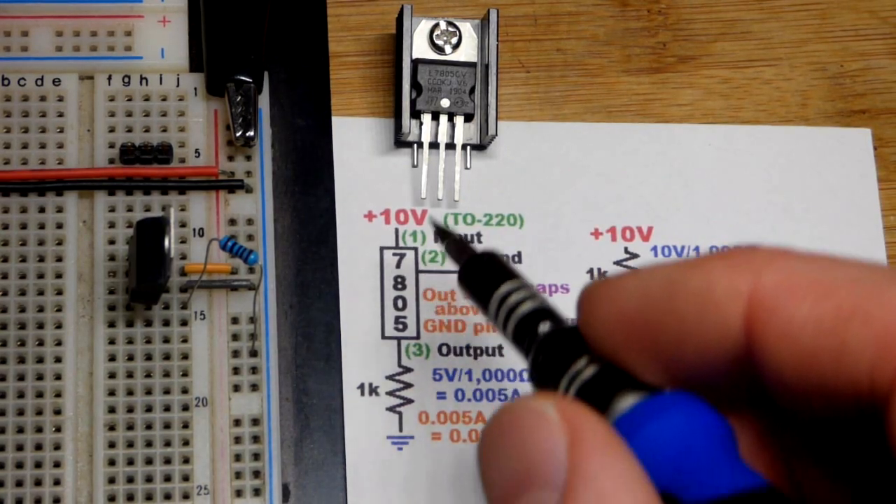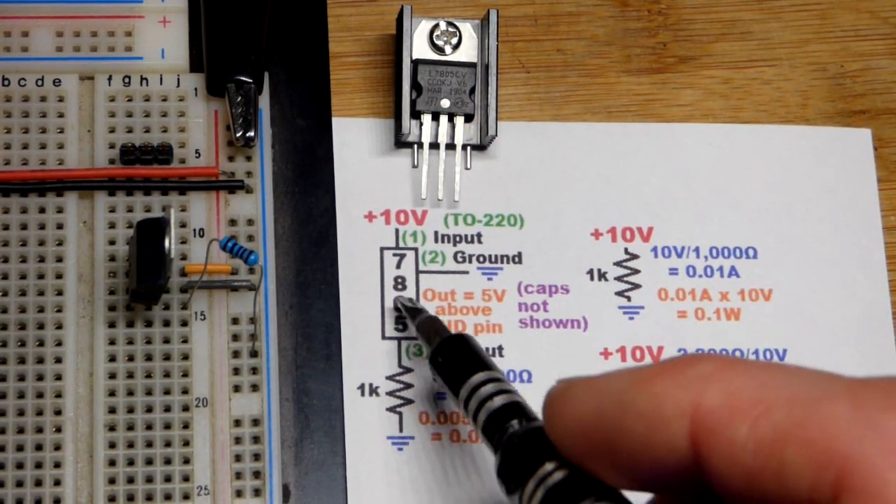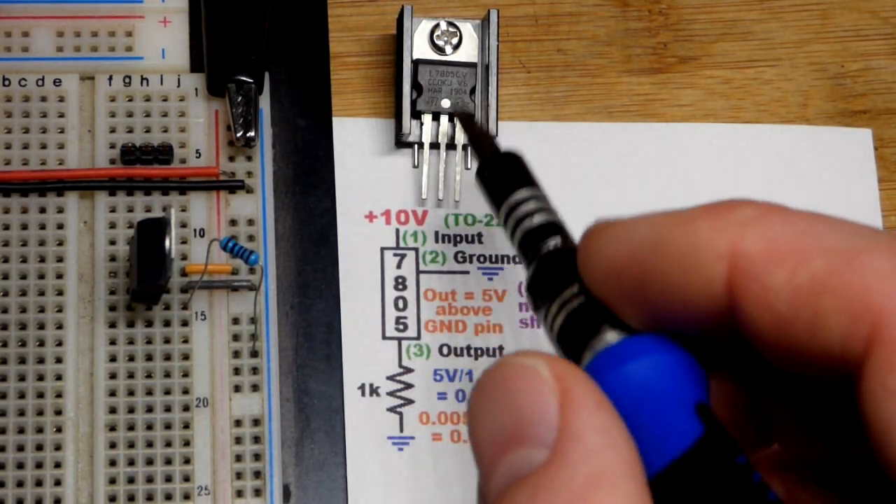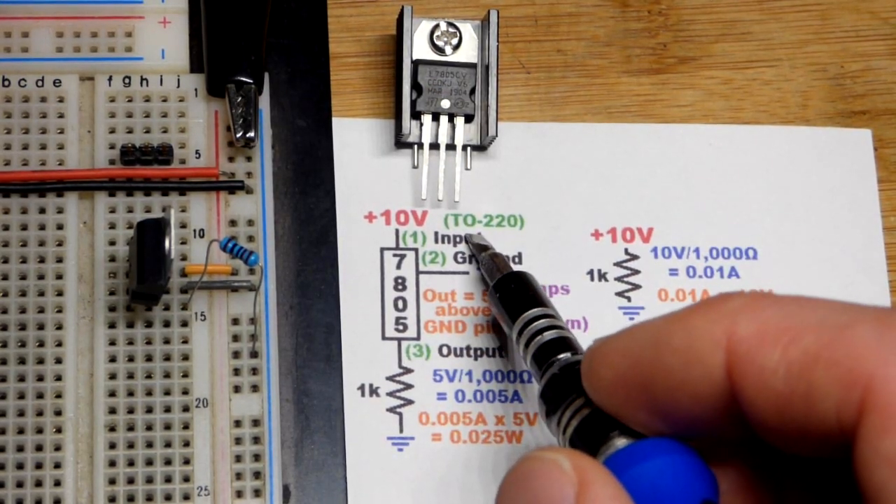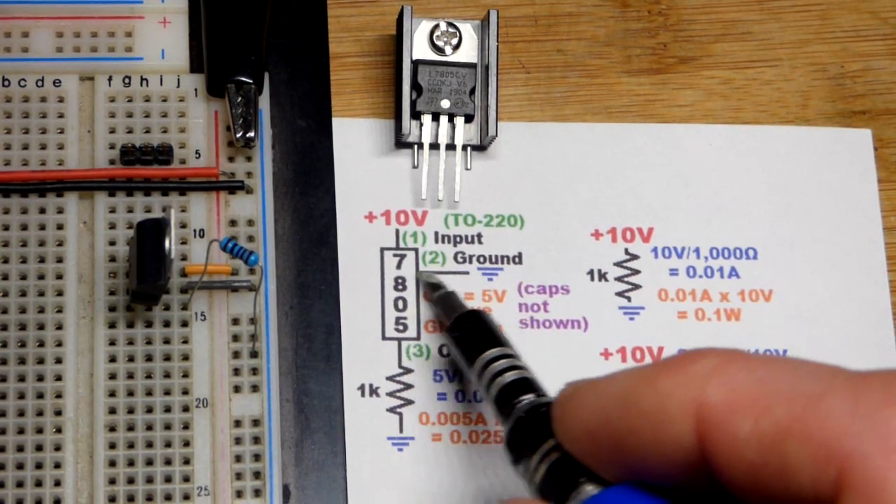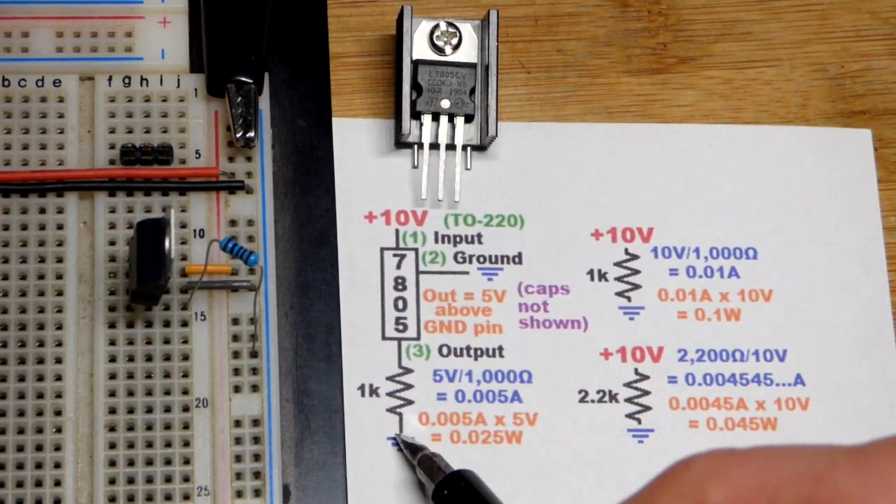So now, in the last short, I wanted 10 volts across a couple resistors, but 5 volts across that resistor. So I used a 7800 series integrated circuit. It's in the TO220 package right there. The 05 means 5 volts. So that's 5 volts out in relationship to the voltage you set at the ground pin, which we set at 0 volts right there. So we got 5 volts out.